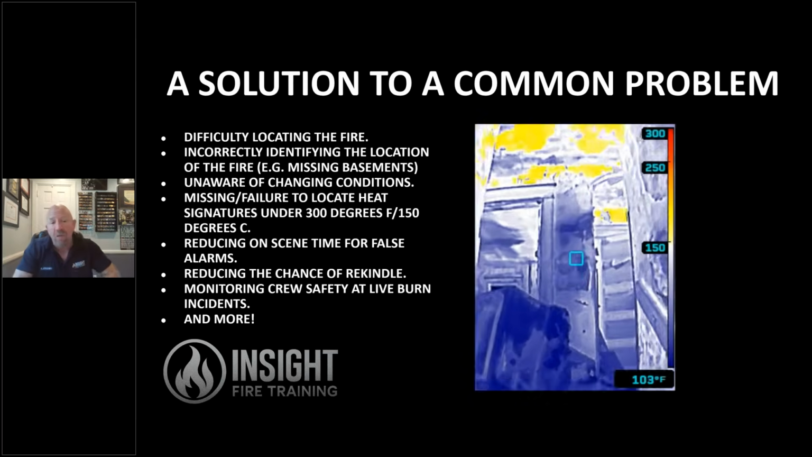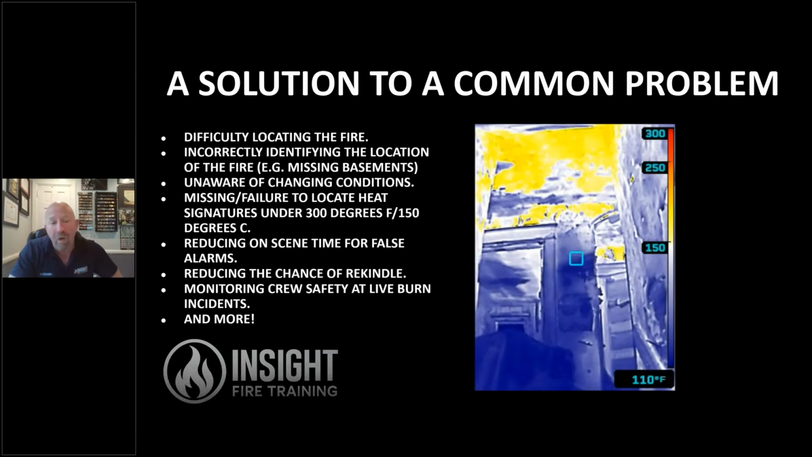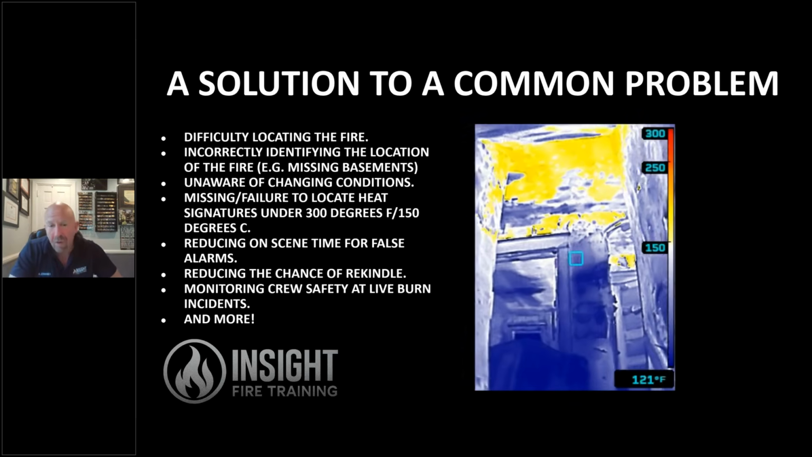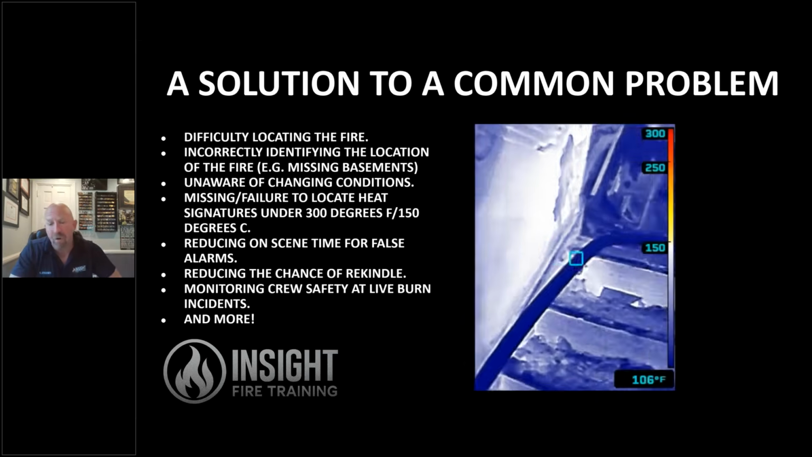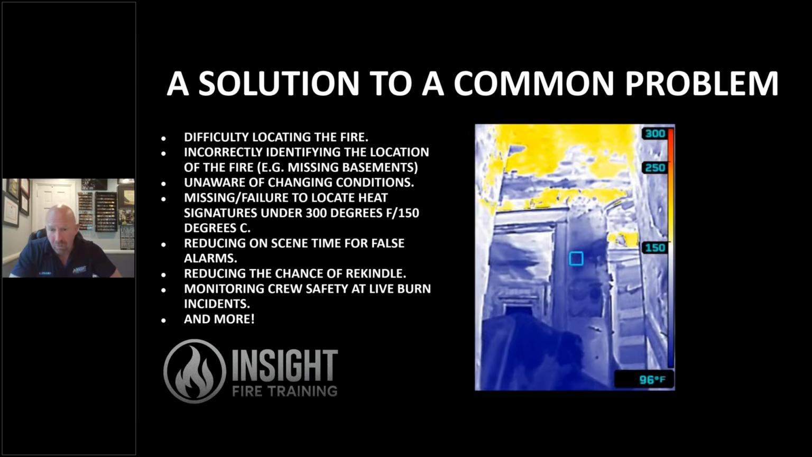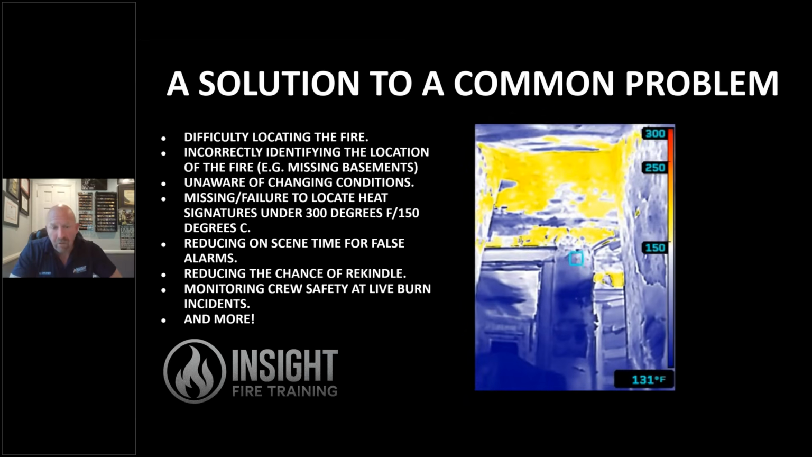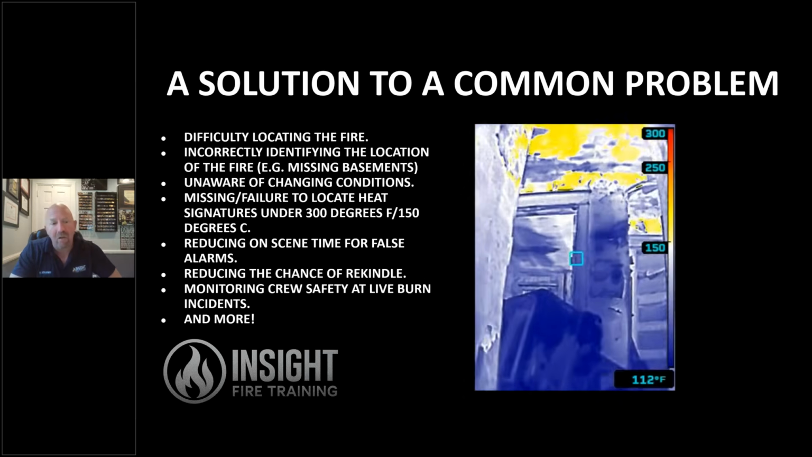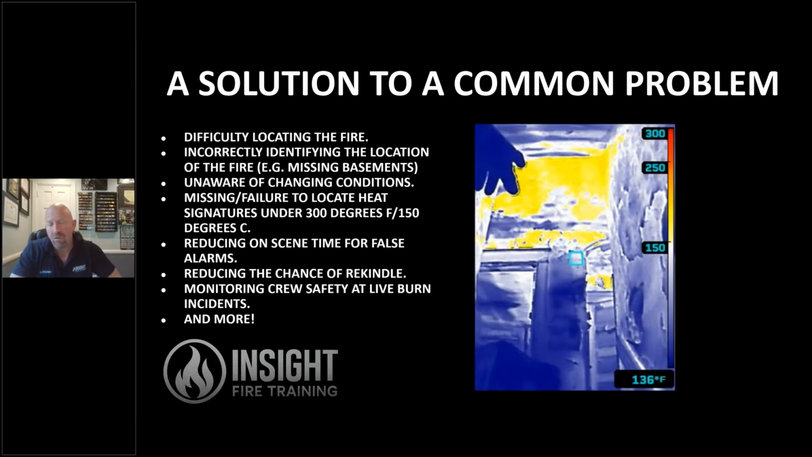Right? And then for my friends who have been on for a while, they'll appreciate this. How about we reduce on-scene times for false alarms? Odor of smoke, smell of something burning. How many times have you spent forever trying to find that problem after midnight? Now we can find that problem. And like I said, you can monitor crew safety at live burn incidents and more. These are just a few examples.